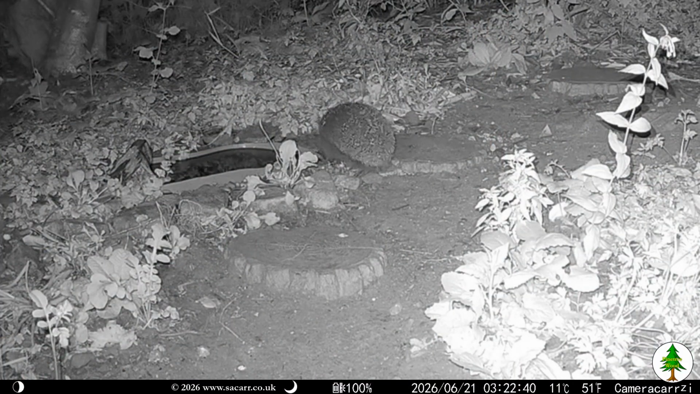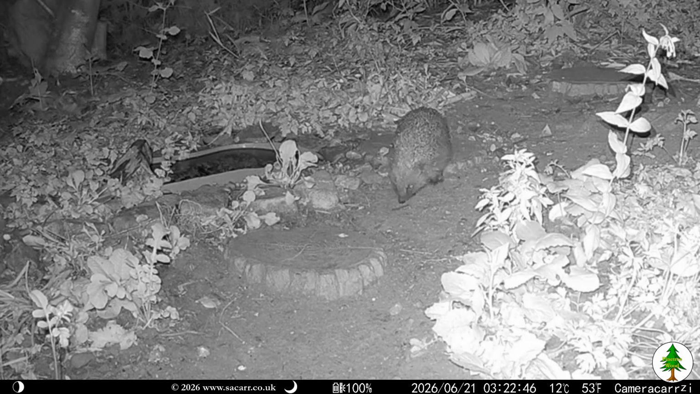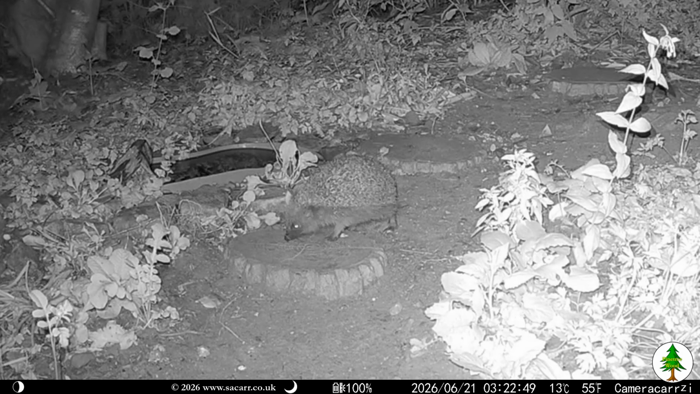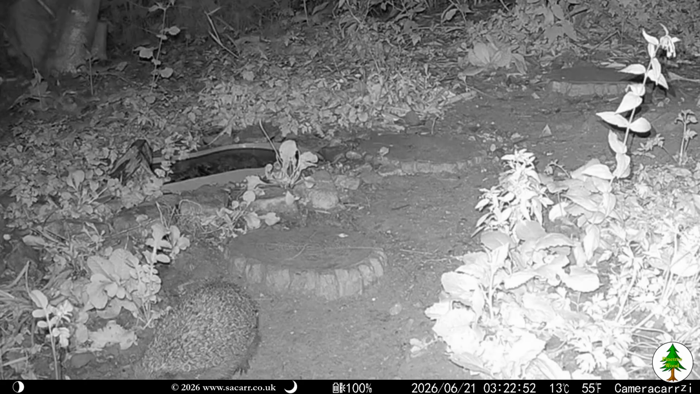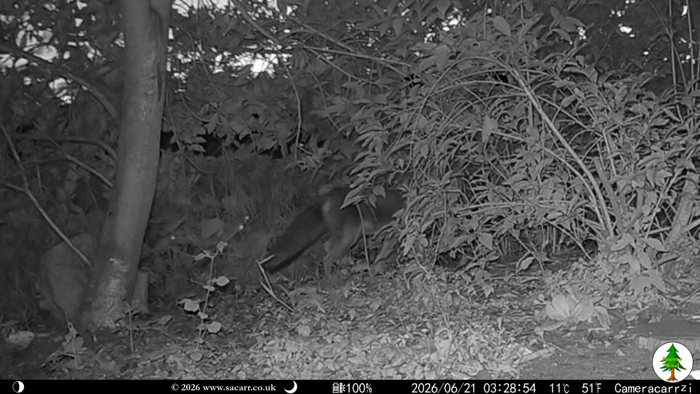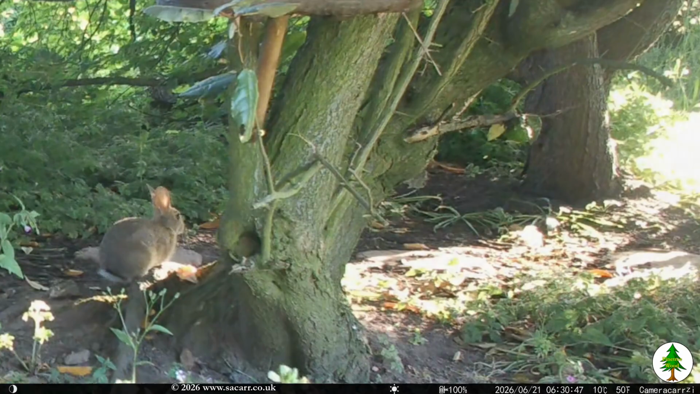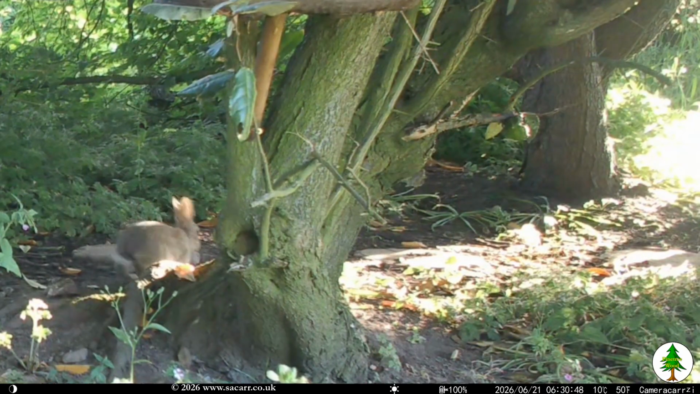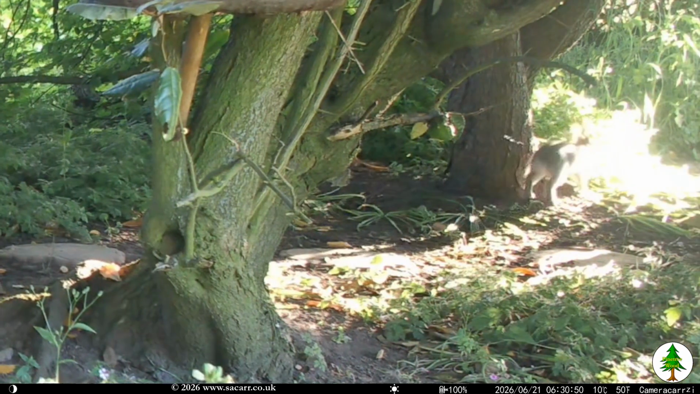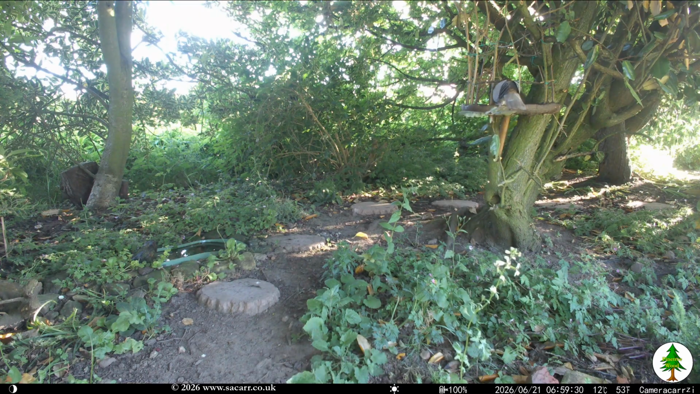Cherry was searching for seed at 3:20 on the 21st, but there wasn't much left. A few minutes later, Shady headed up the wood. A jackdaw and a young rabbit were around at dawn. By 7 a.m., there was a dove at the bird table.